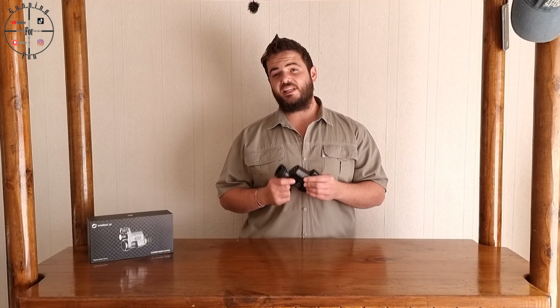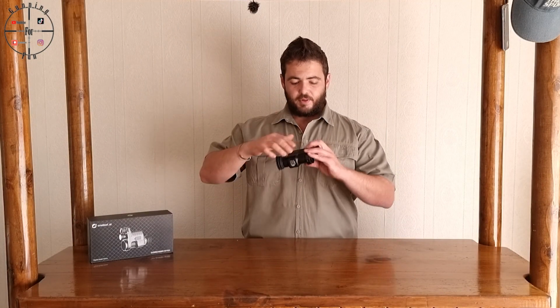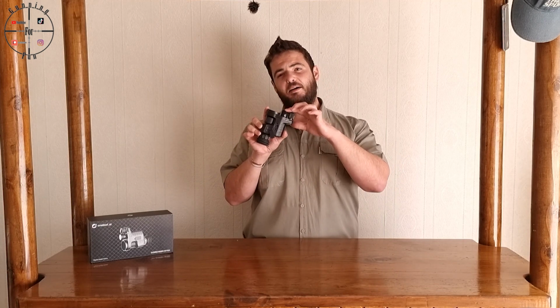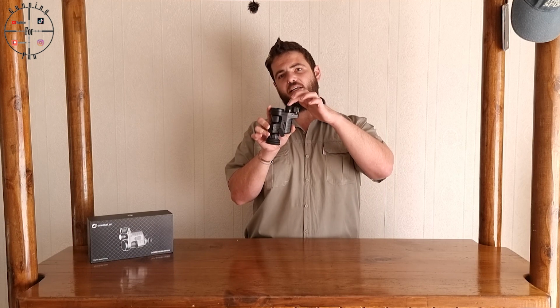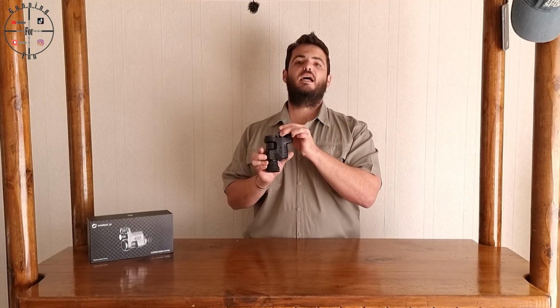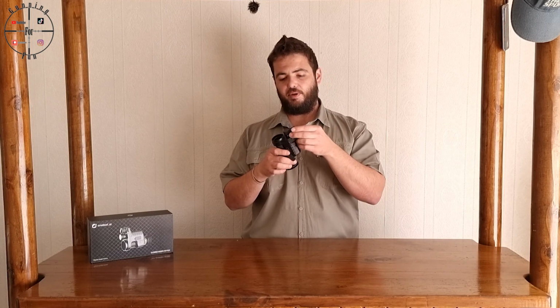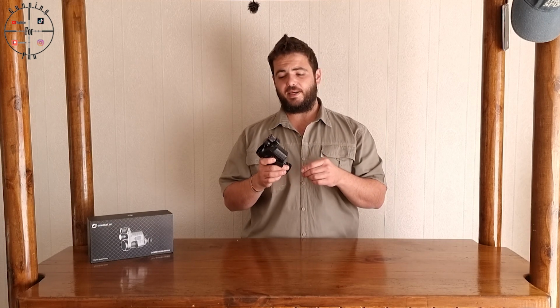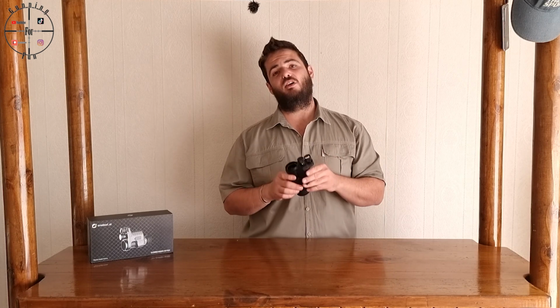I just showed you everything that came in the box. With this already pre-installed, you have a Samsung 18650 battery inside here. It's rechargeable and it's a Samsung, so it's quite nice. I'm not a big fan of the phones. They are a pain, like mine that I'm using now. It overheats and everything, but these 18650 batteries are pretty good. I use them in a lot of my stuff and they last long.